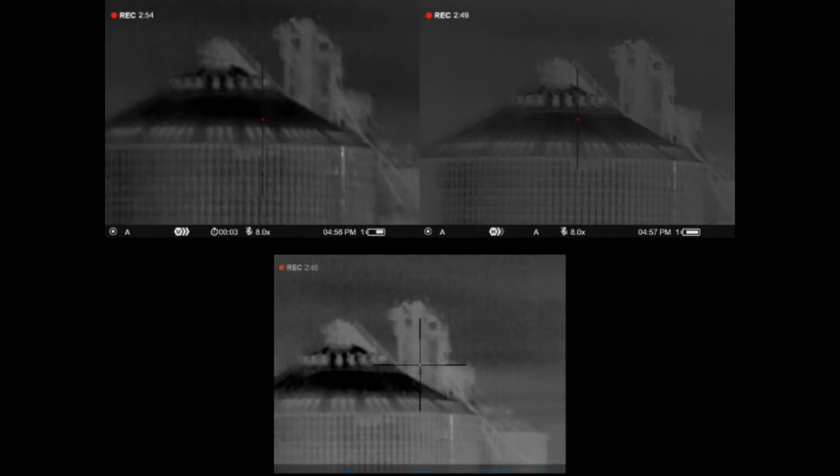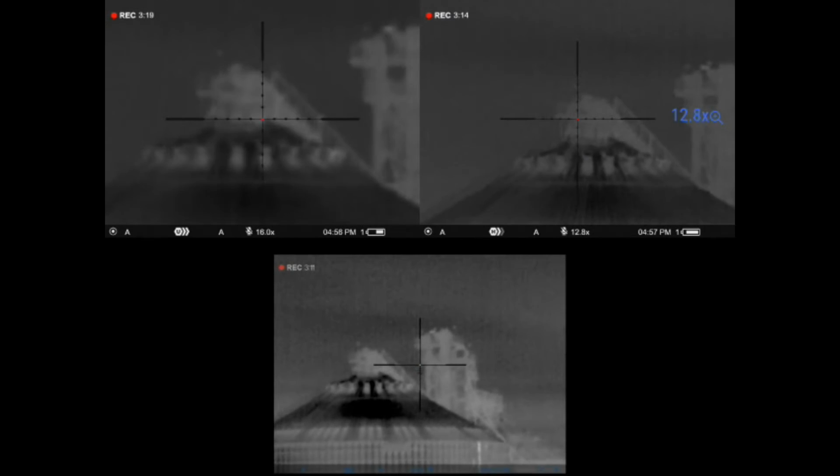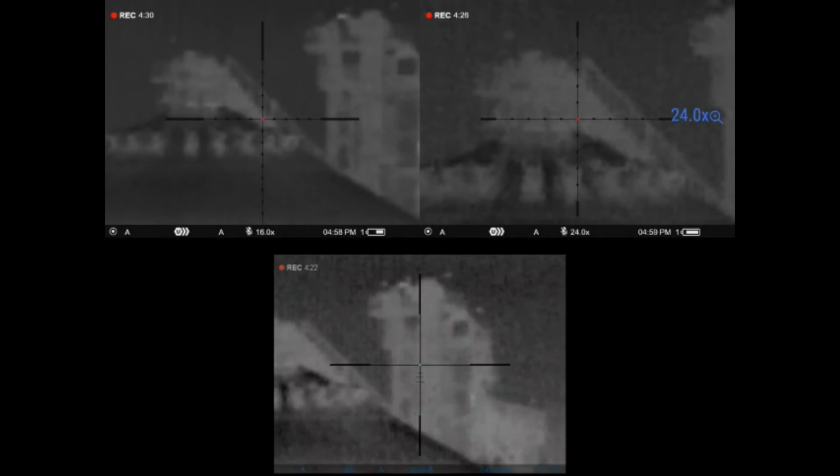And so what I'm trying to show here is when I'm zoomed in, you can see how much more clearly you can see the definition of those ribs in that roof. And essentially just kind of trying to show that in the G. It's kind of hard to see there, but in the eyepiece I could definitely notice quite a bit of difference.